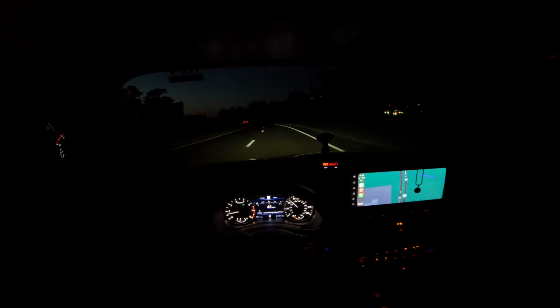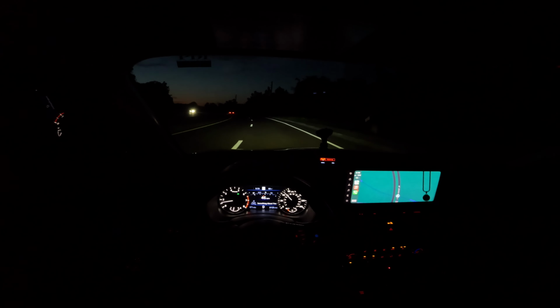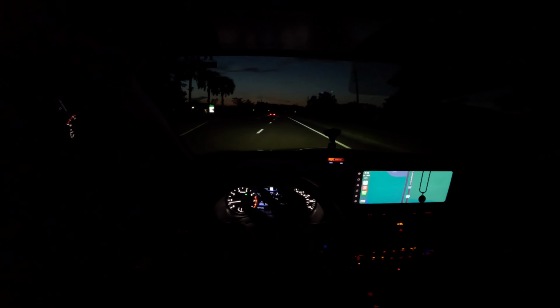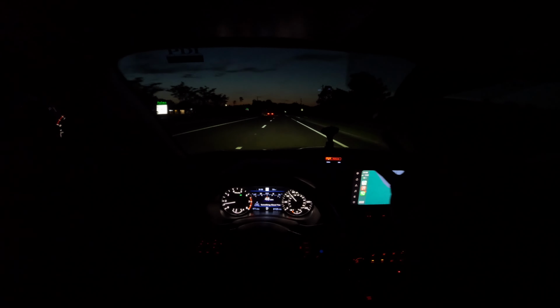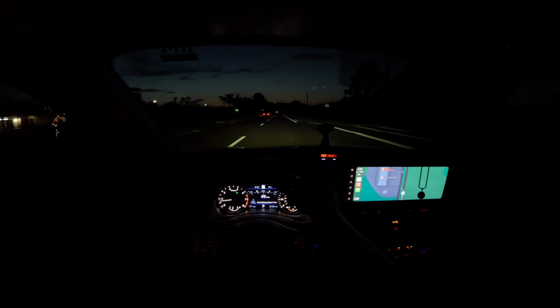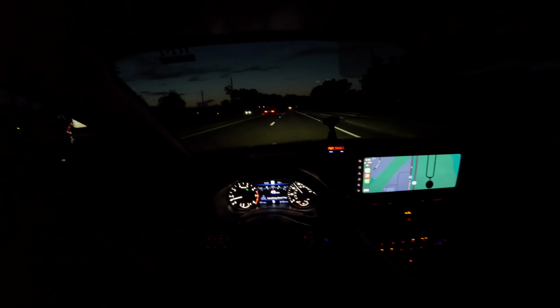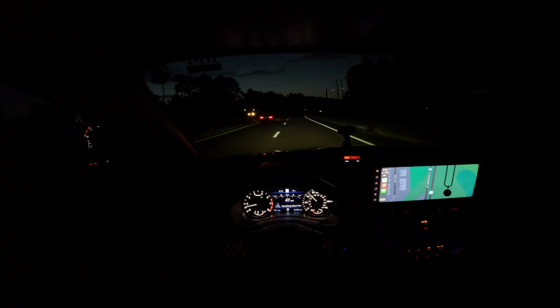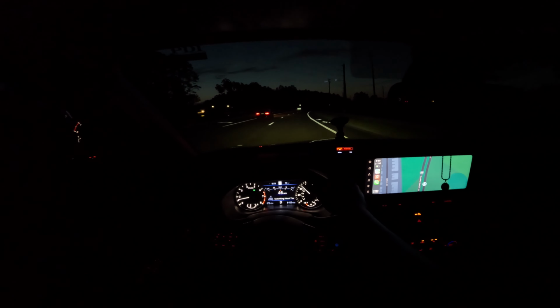And in the model that we were going to get, which was the SE and not the XSE, the screen was too tiny. It did have wireless CarPlay and it did have all those other features, but come on, it looks like 3 different cars in one. That's my opinion. So I hope you guys enjoy the videos I have coming with this car.